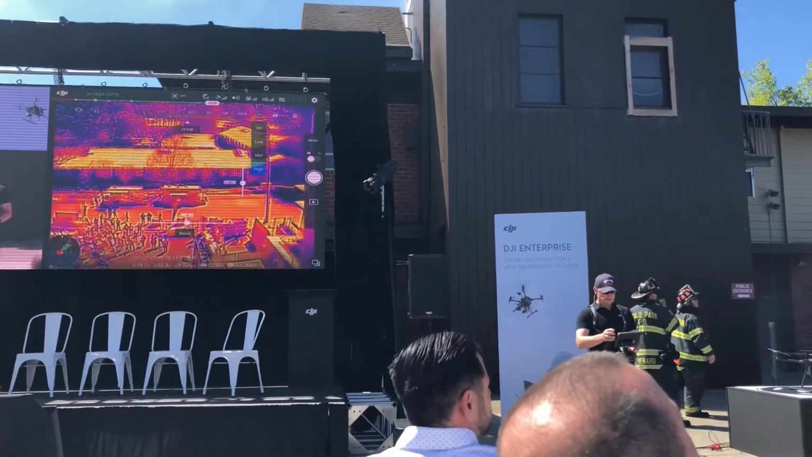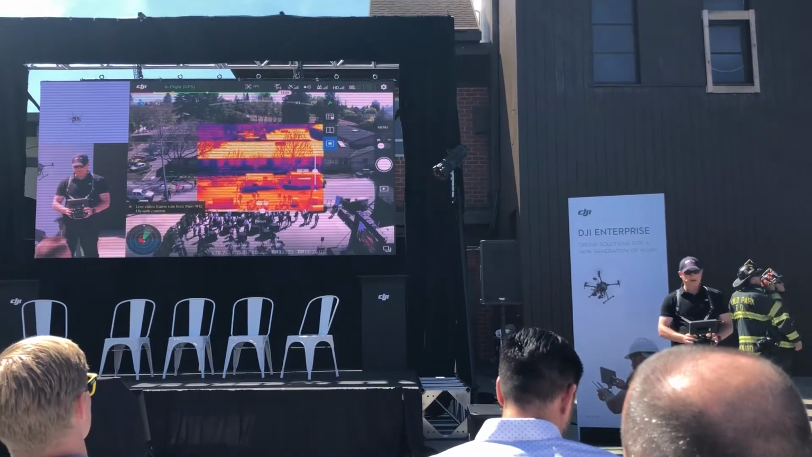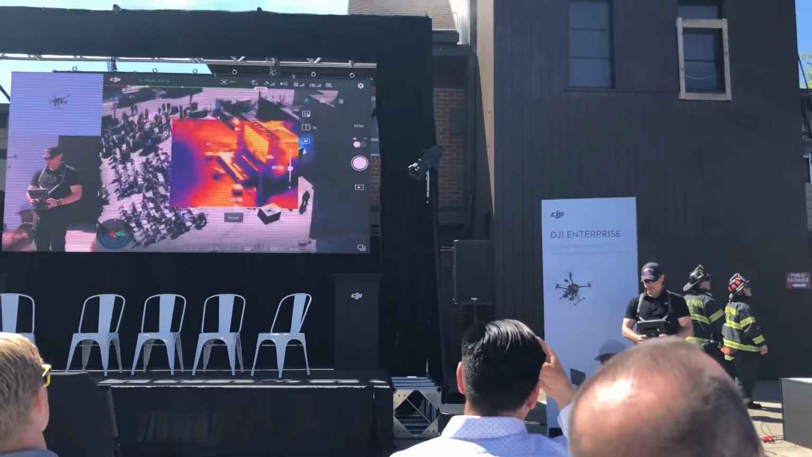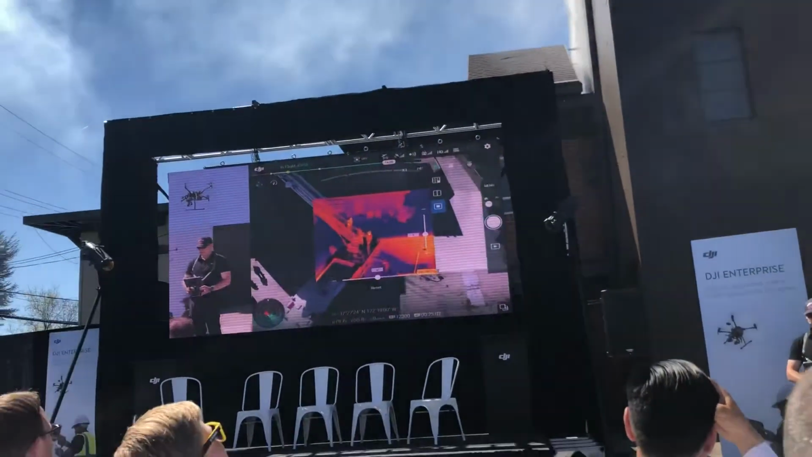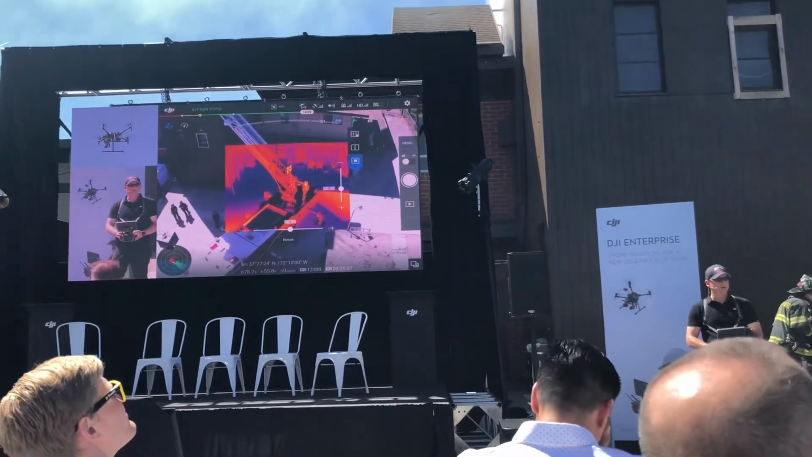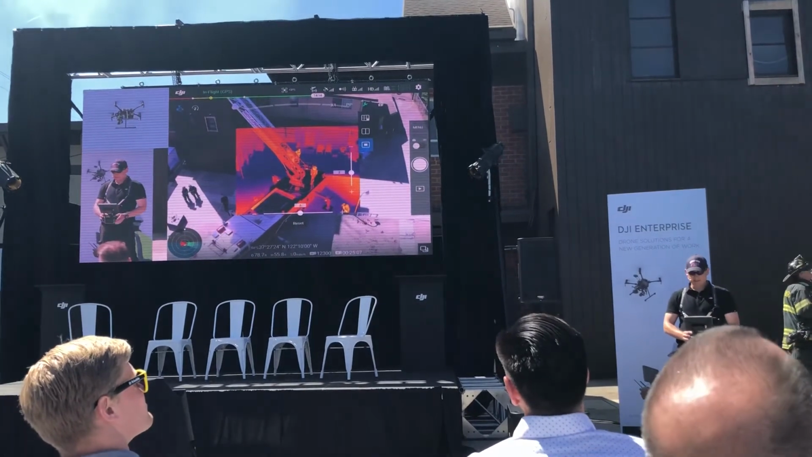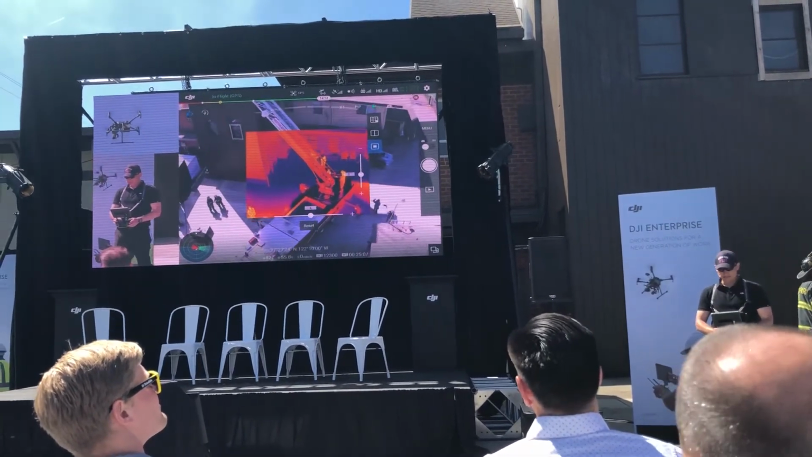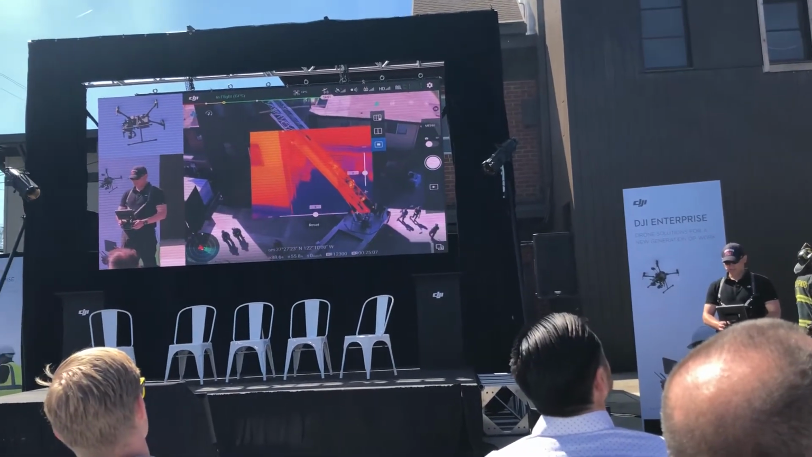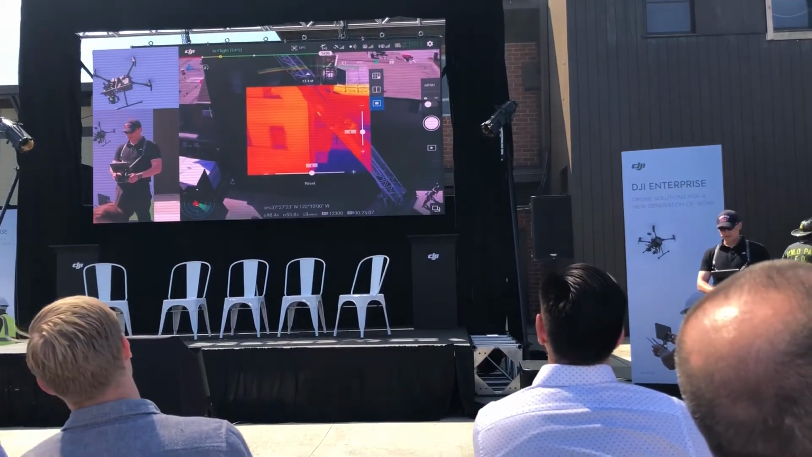I'm going to switch again into a different mode, this time again picture-in-picture. However, what we're doing now is we're aligning the thermal view perfectly with the visual camera. So as you can see, the center of the frame right now is thermal view, while everything around it is visible light. This is an extremely helpful feature because what it means is we can keep situational awareness of what is going on as our fire rescue person is moving up the ladder.